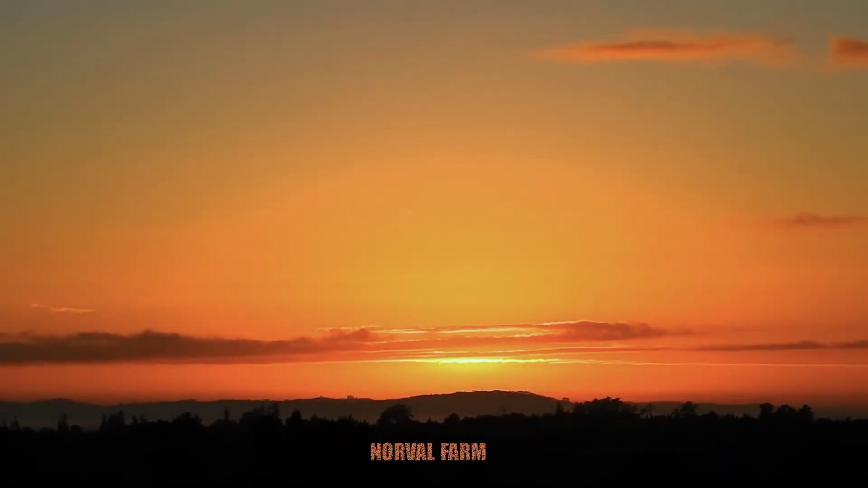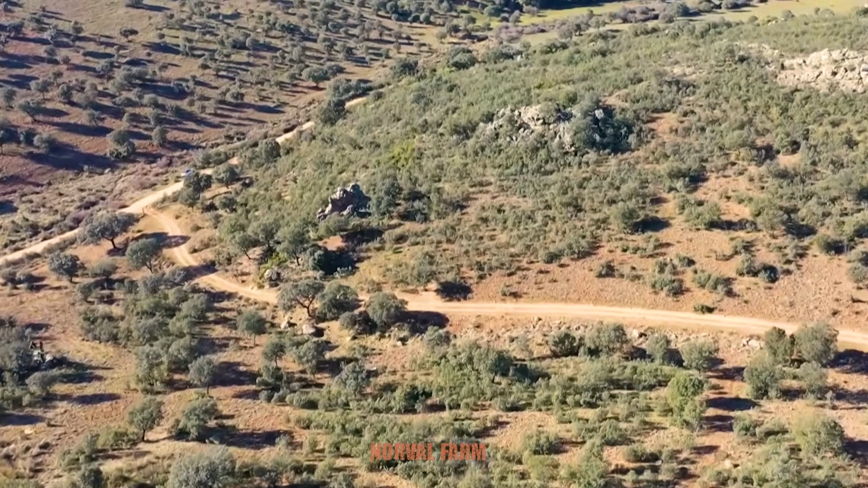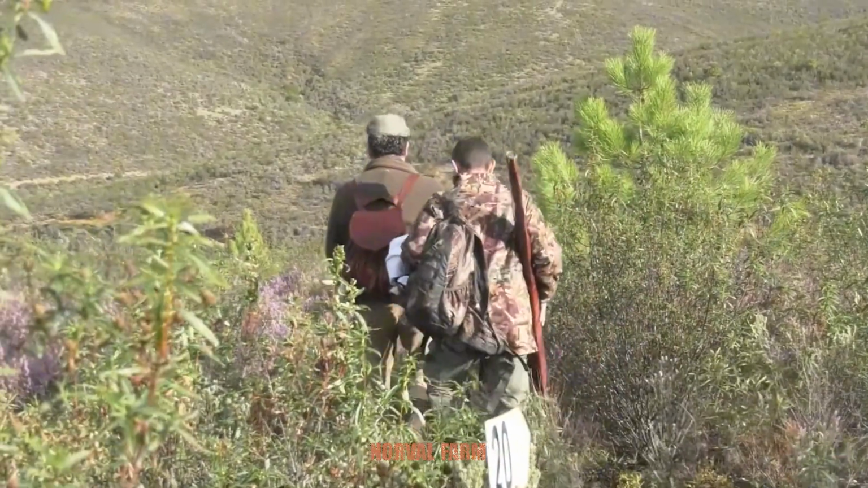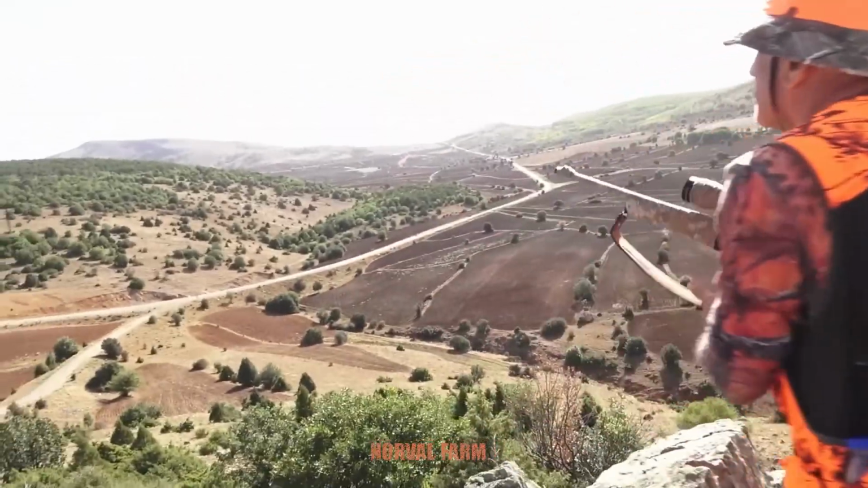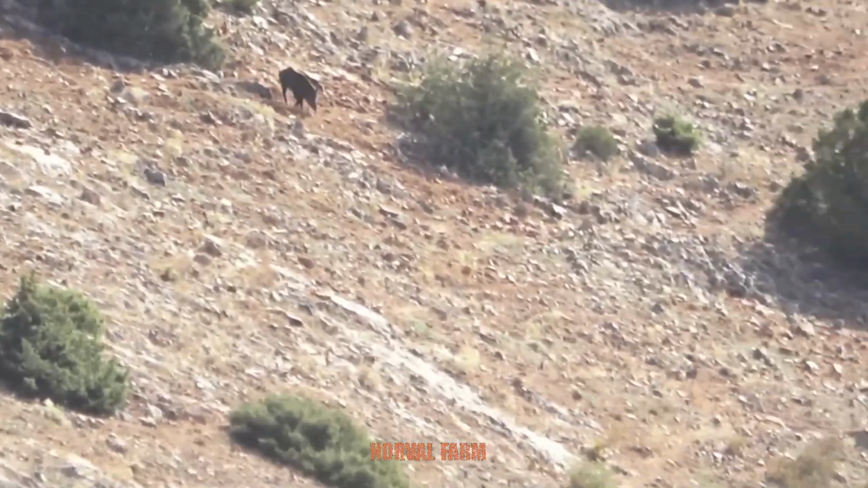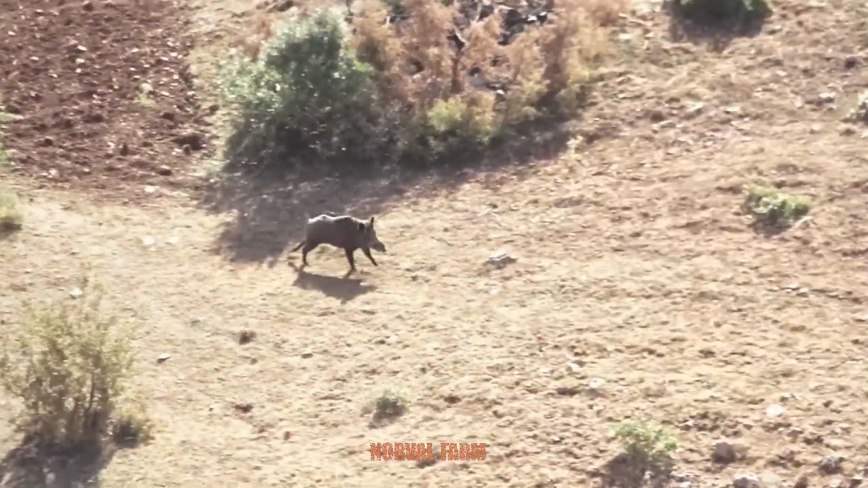As dawn broke, we left the residential area and ventured deep into the vast hills. This was the true stronghold of the wild boars, where they thrive and multiply rapidly. We scanned the landscape. And then, there it was, a massive, muscular wild boar leisurely making its way down the hill. The tension in the air was palpable.